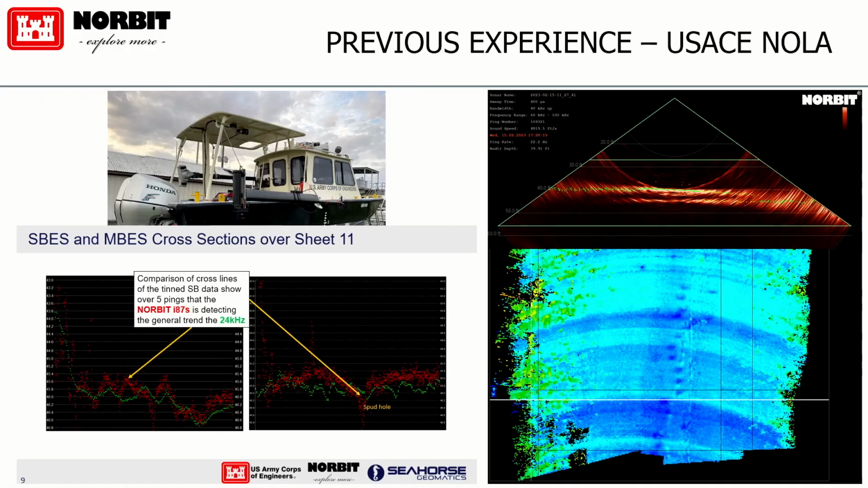The previous experience that we had was working with the Corps of Engineers, New Orleans, and they were keen to try and find a solution in their shipping channels. So we went to the Calcasieu. We took the I-87, we mounted it on the side of their boat using a pole, just clamped it on with C-clamps, and we went out there. There was a lot going on. We had about 3 days.